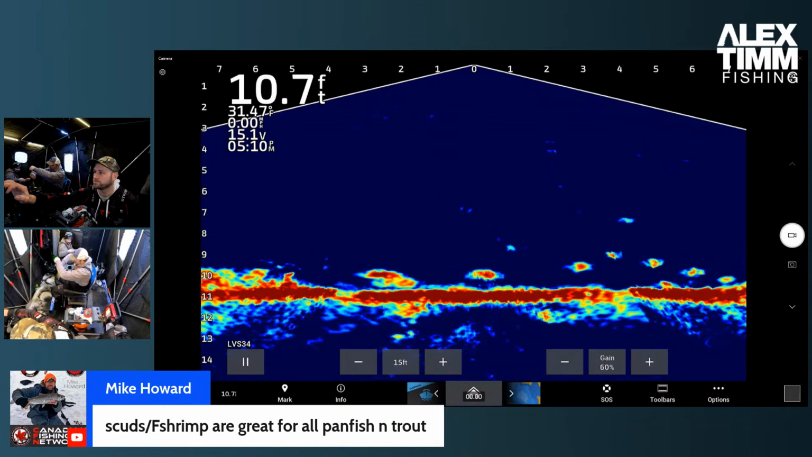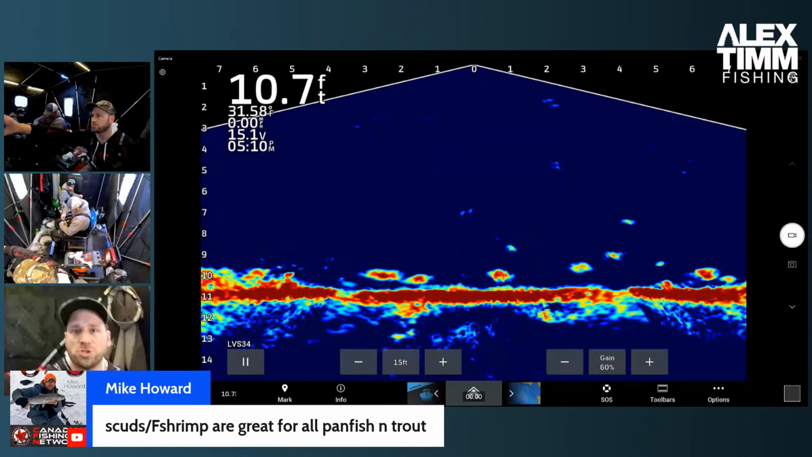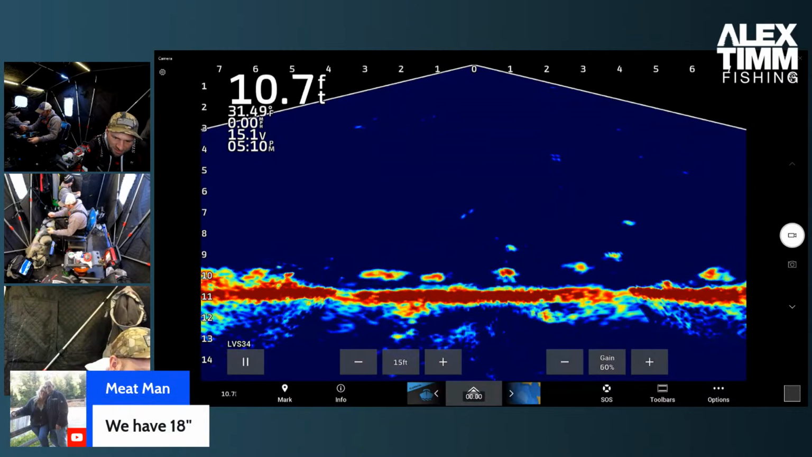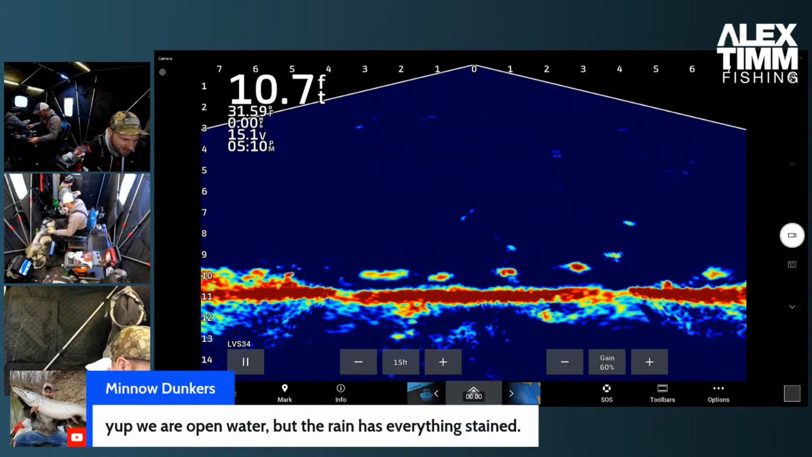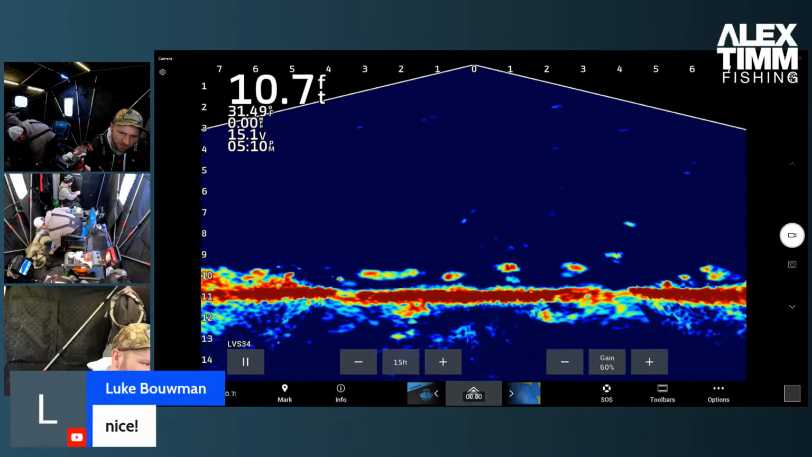Where's the crap? We'll mute this, enter. Should get me back in here. Cool. 18 inches of ice, nice. I've got to get back down there. Yup, we are open water, but the rain has everything stained. Not good.